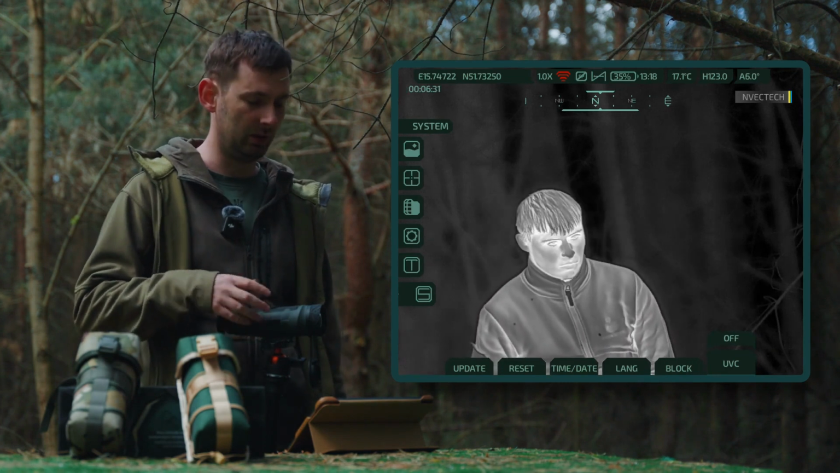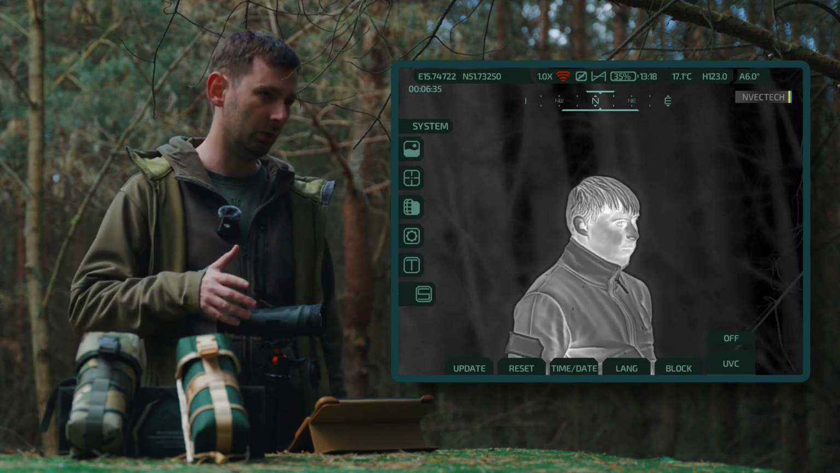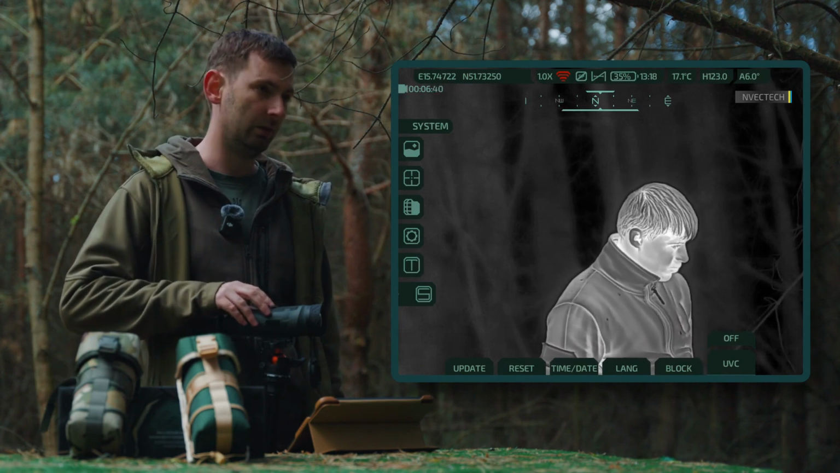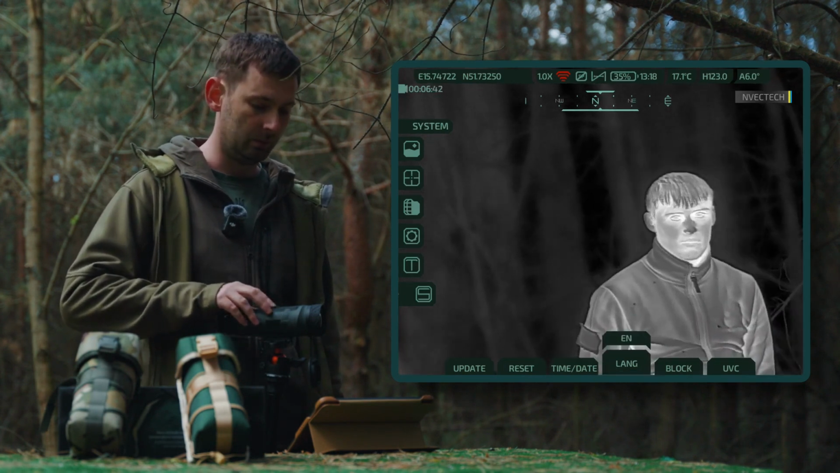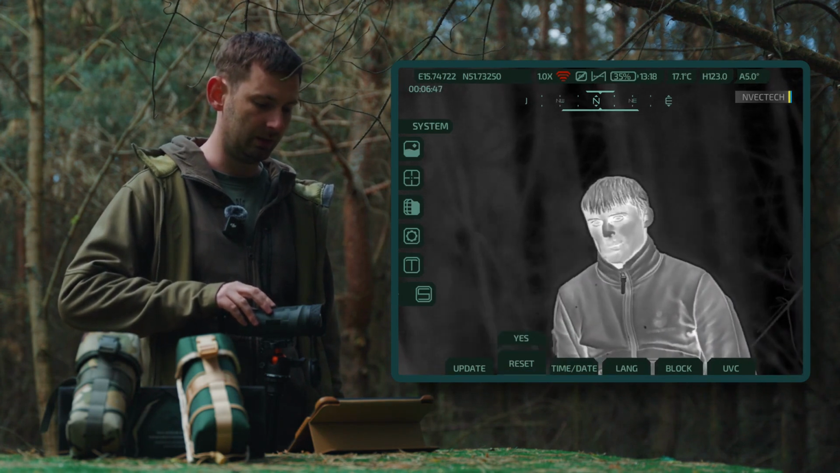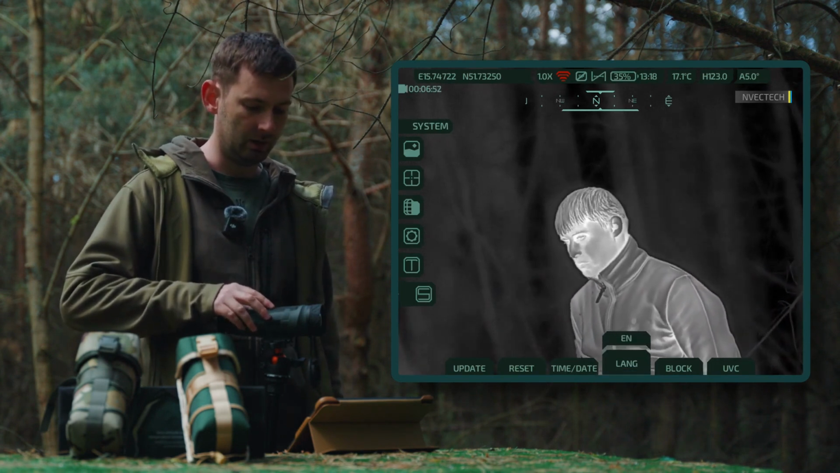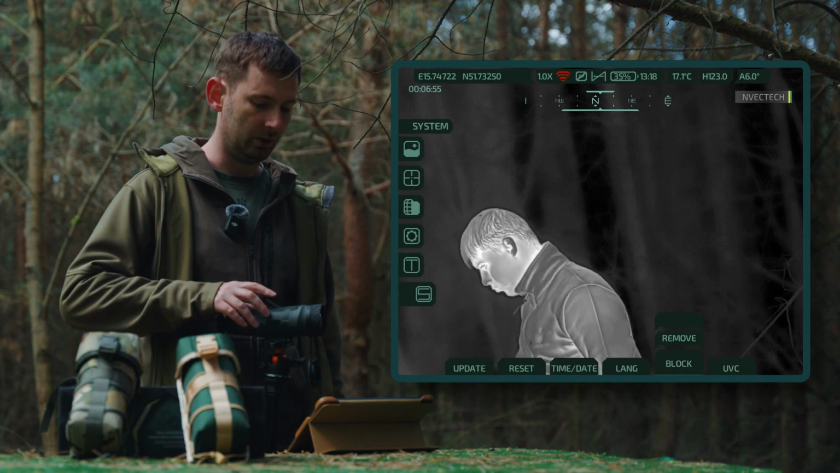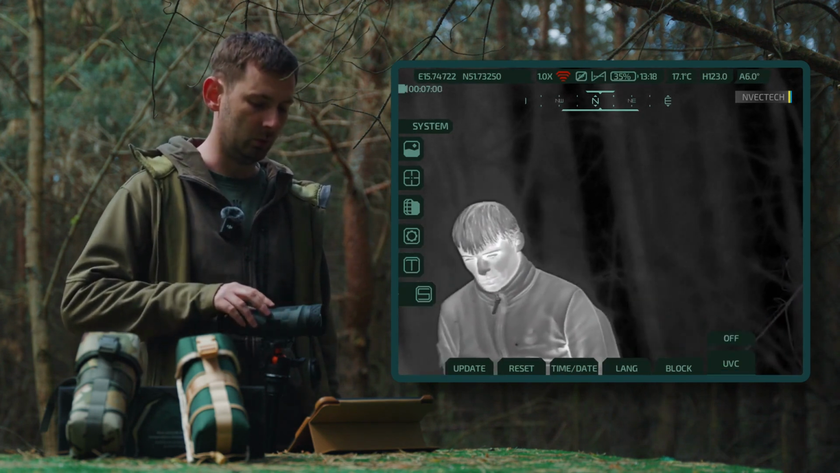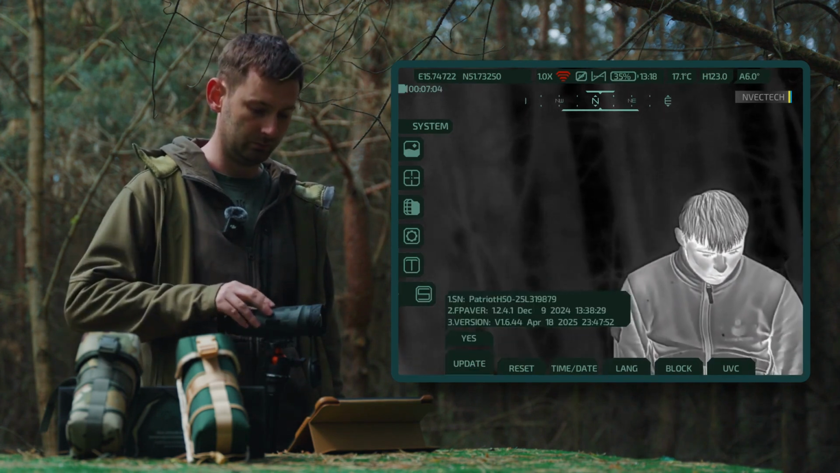Alternatively, you can retrieve videos or photos that you have captured with this device from it. You disconnect it, connect it to your computer, and save this file into the storage folder. Next, go to the update section and click yes, and it updates. Next, there is a reset for all settings, time, date, languages, and the lock function. Here, you can set a password for this monocular so that no one else can use it. And UVC is for connecting to an external monitor.